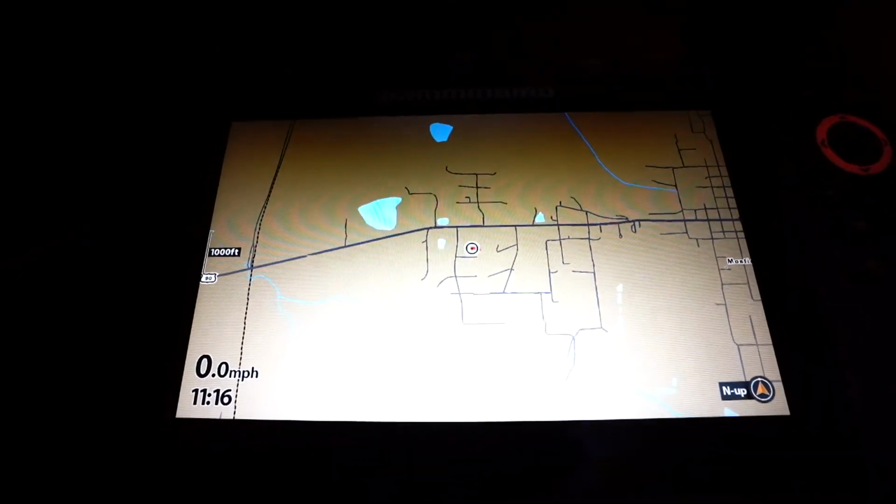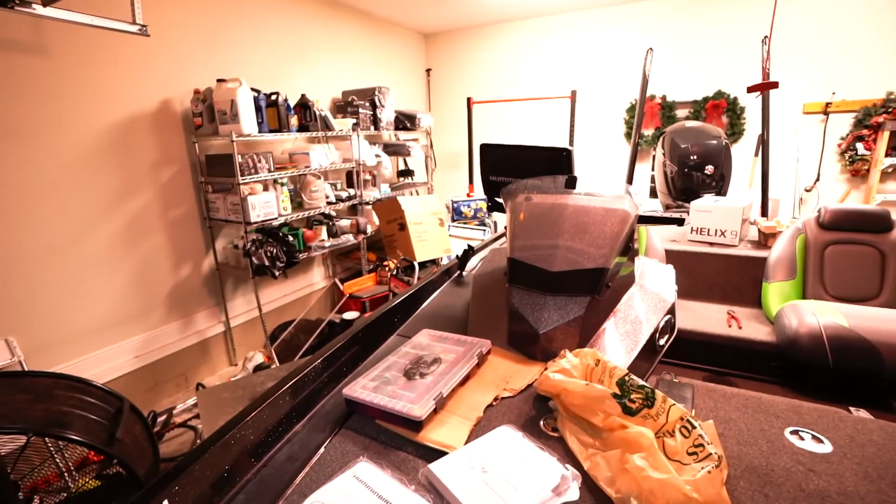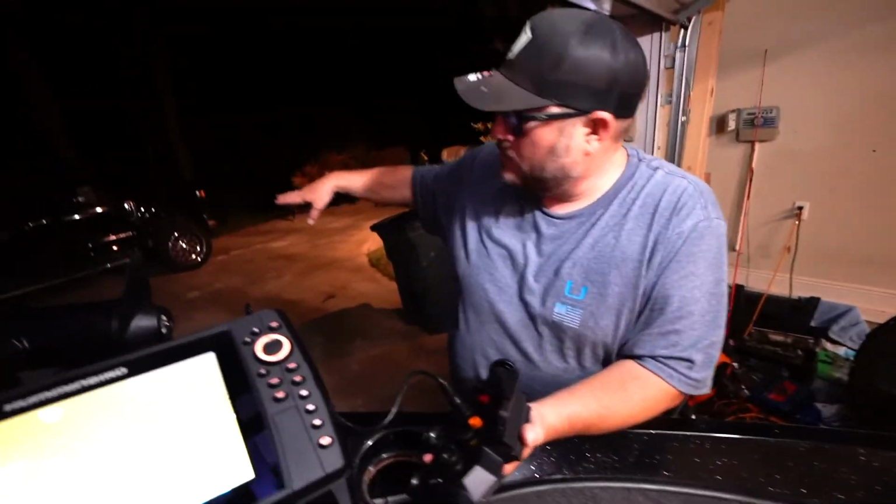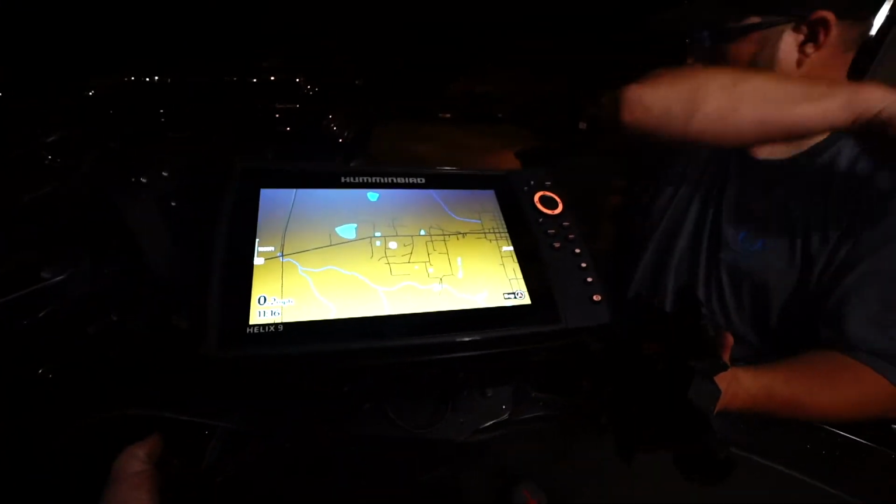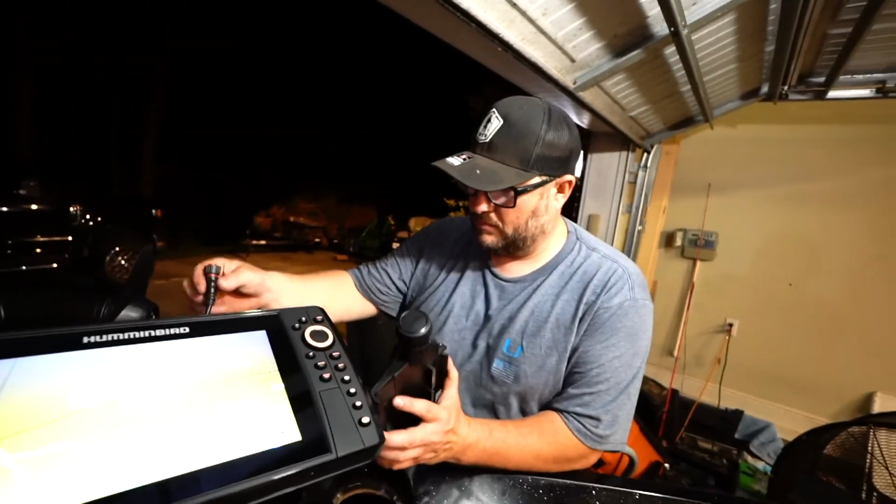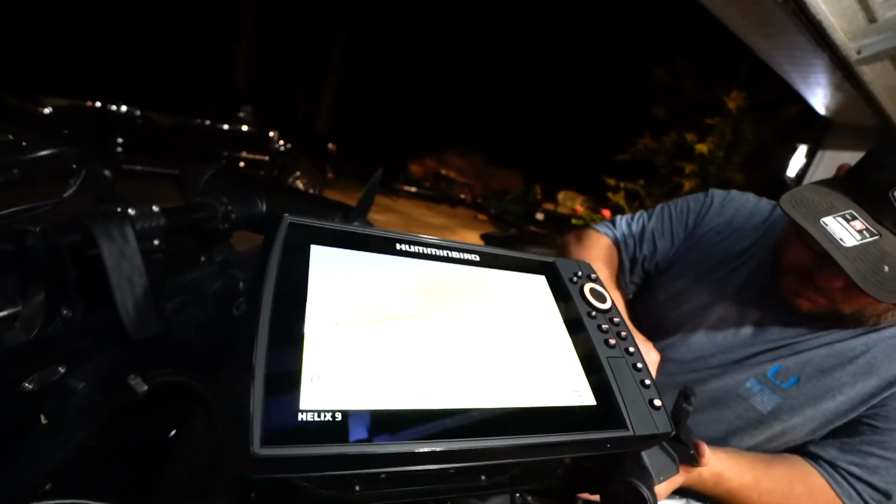Yes, sir. So we got this one working, we got the 9 working, and we got the 12 working. Do we have anything to finish up? We have the Garmin, we gotta put that back in, and we've got to put the transducer on. Other than that, it's ready for sea trial, and we're ready to put this thing on the water.